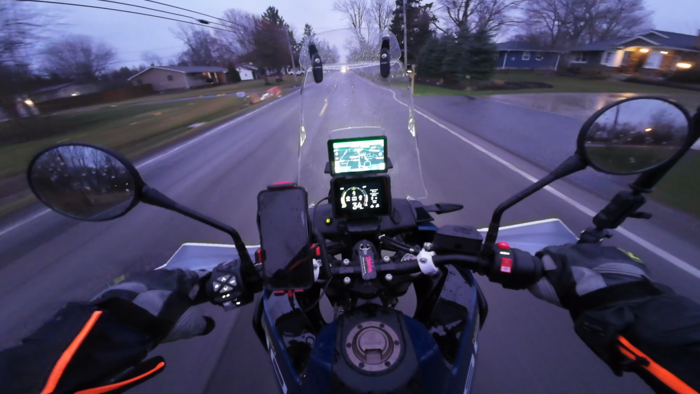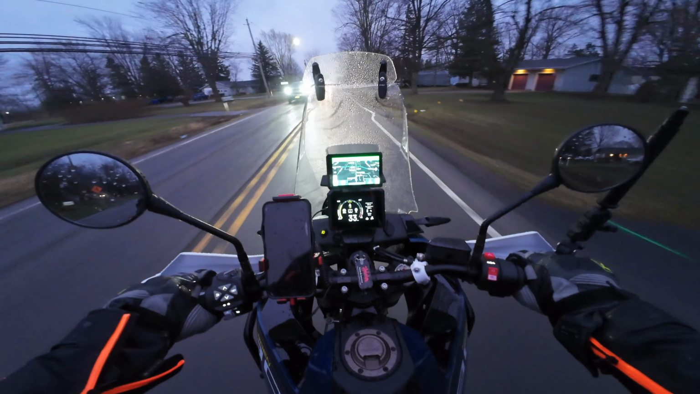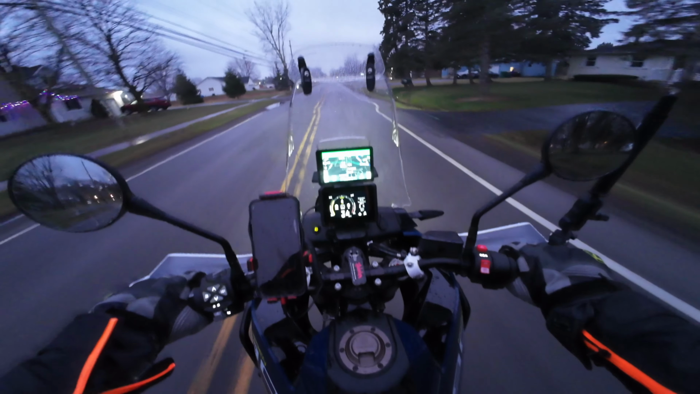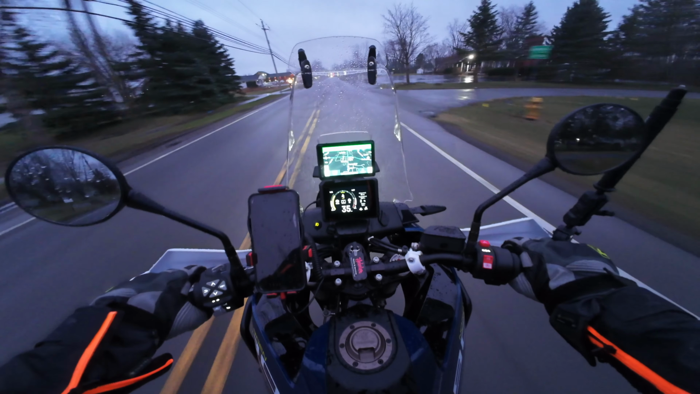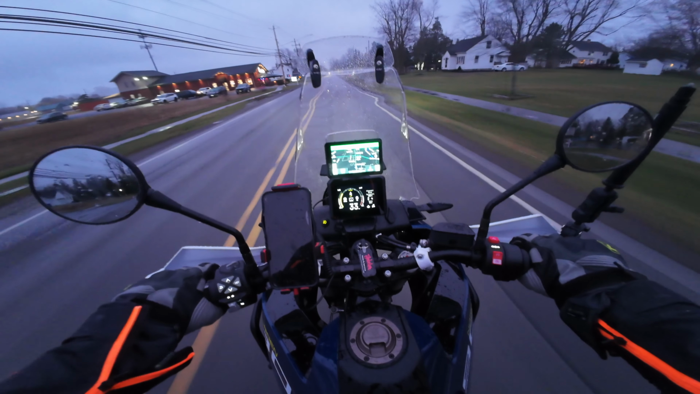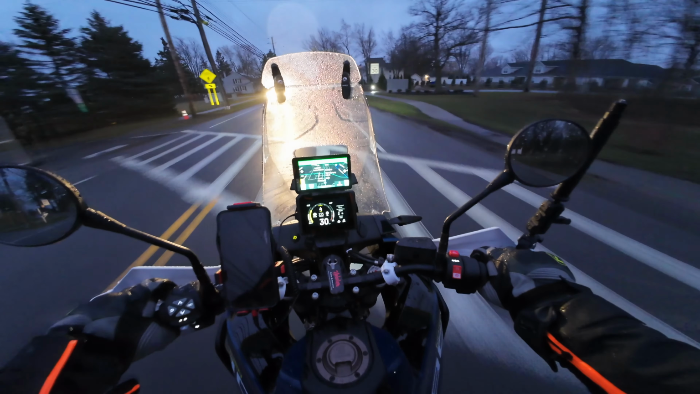I opened my visor. Boy, this Schuberth helmet is nice tonight. So I went to Letchworth State Park, and I didn't fill the bike up when I got back from the ride. I was racing to get back to go to dinner, and I forgot that it was about a 120 mile ride. Plus I probably did 25, 30 in the rain. Person's running with their high beams on.